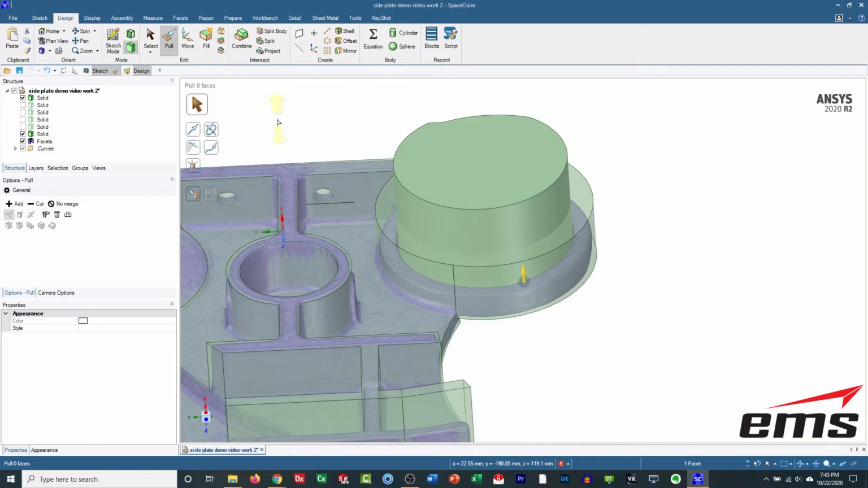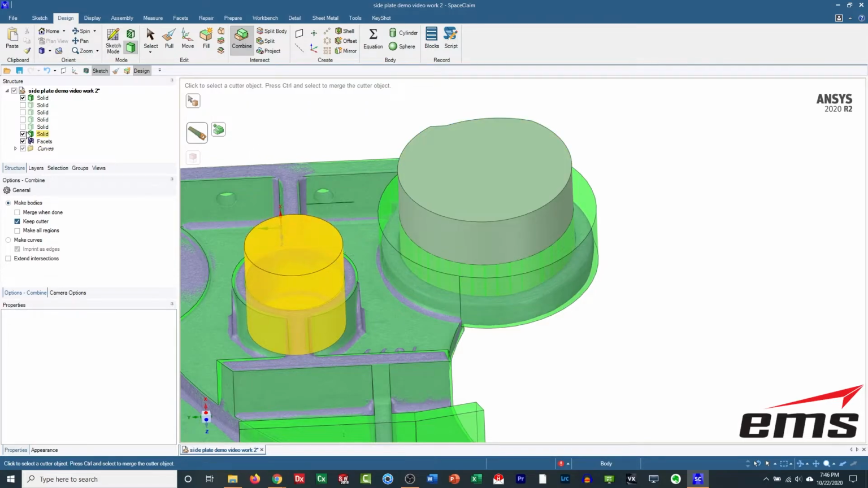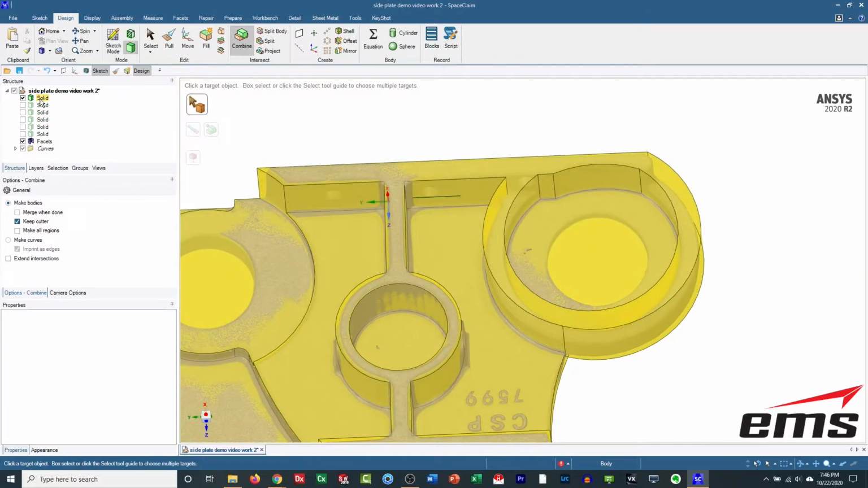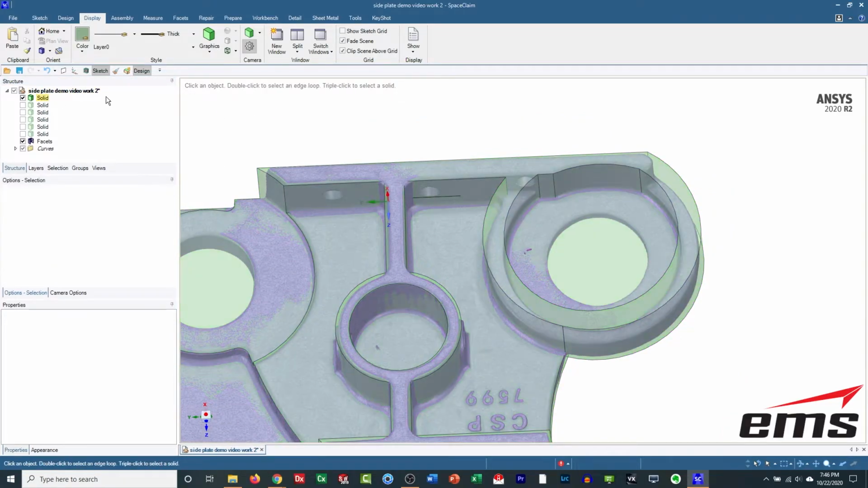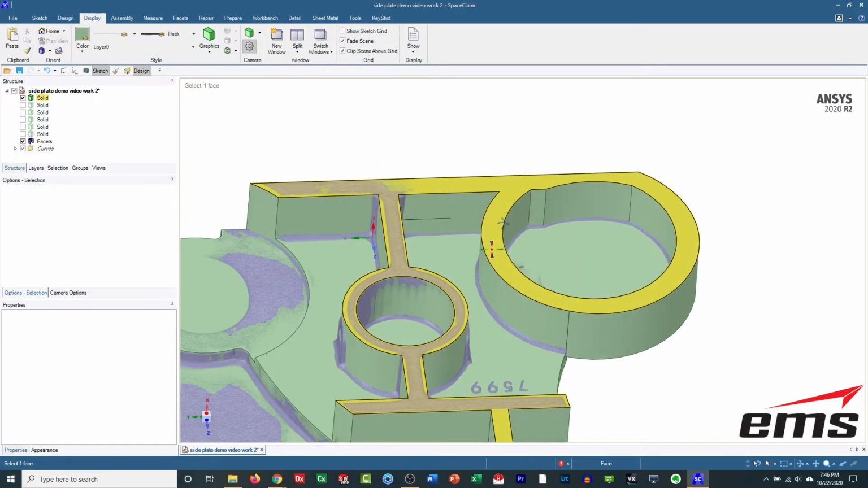All right. And now we can go ahead and combine. Pick this, pick that, get rid of that piece in there. And if we hide that block, there we go. All right, let's turn that back to... it's still in that command. Turn that back to solid. Just easier to work with. Okay, so we're getting close here.